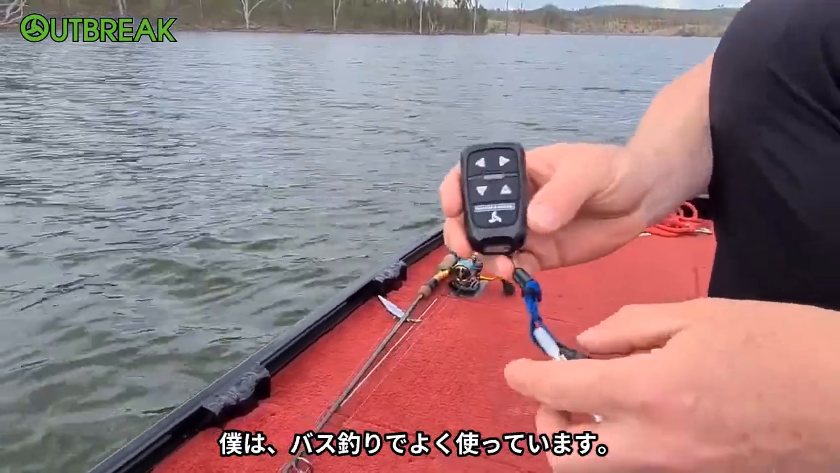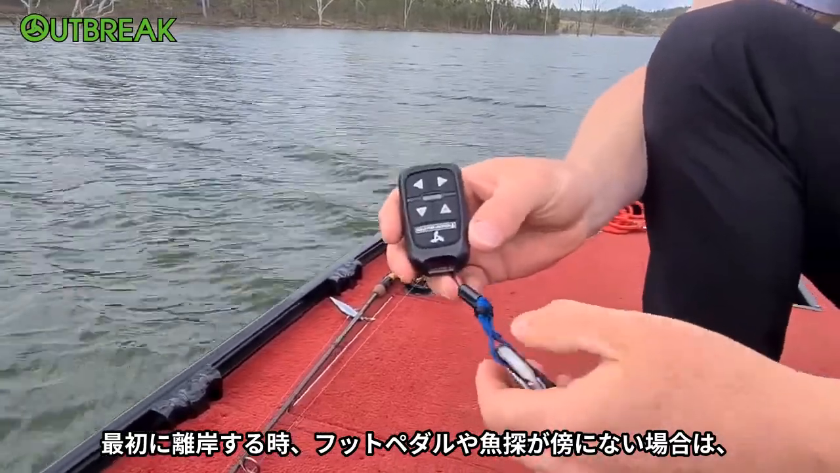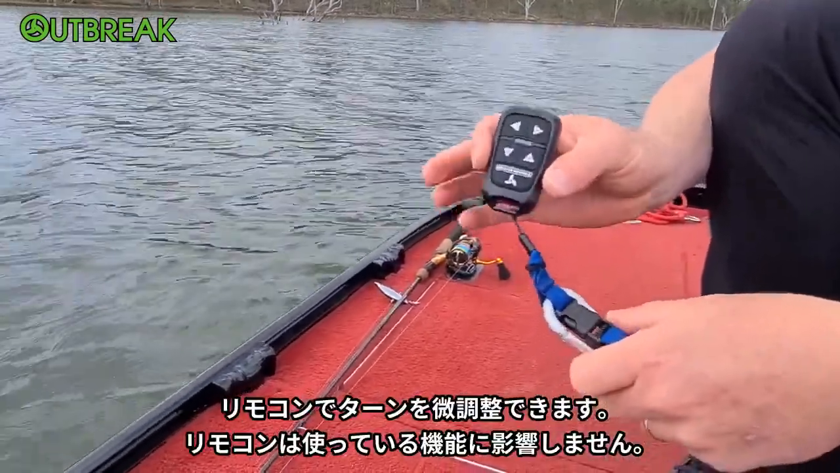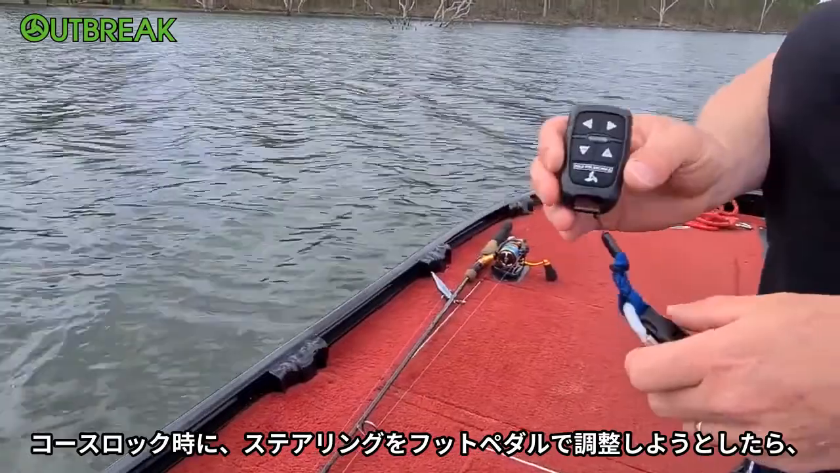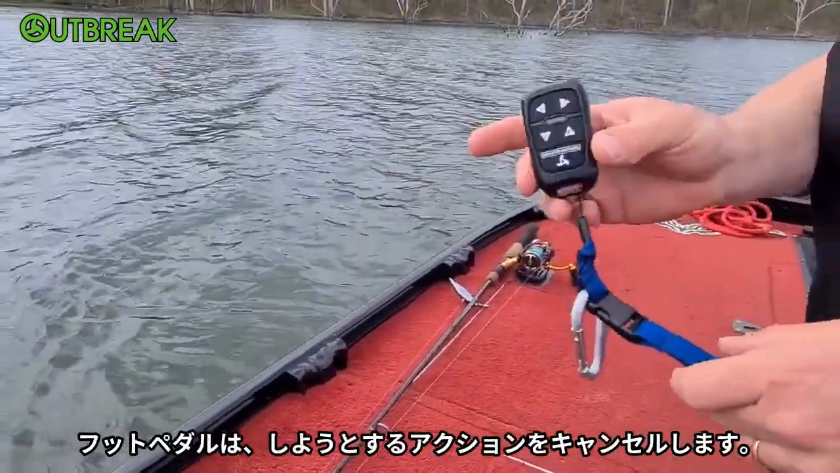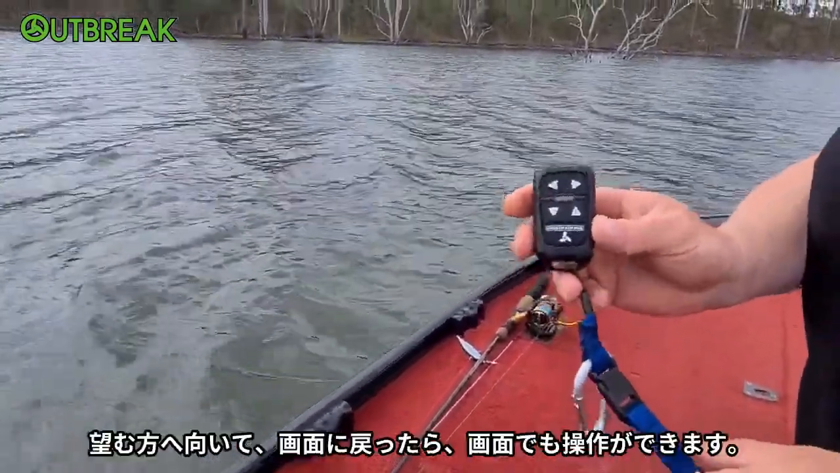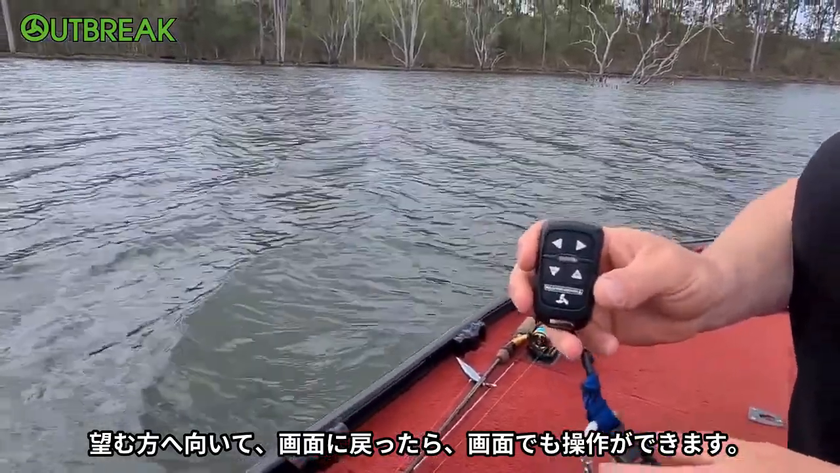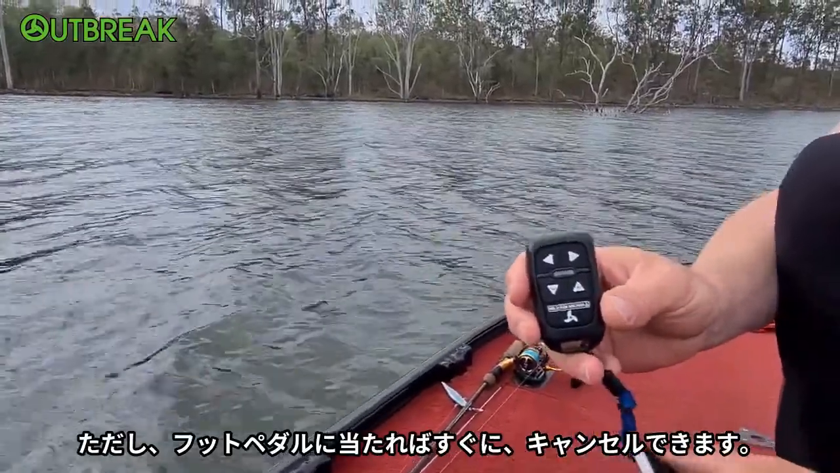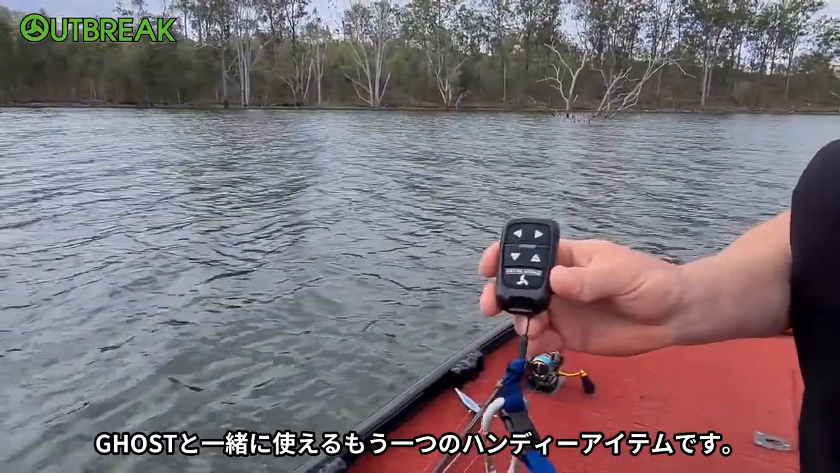I use it in the Bass Electrics a lot, just like at the beginning, like takeoff, just in case I'm not near the foot pedal or my sounder screen, and I can just tweak it with the turns and it doesn't affect the function that I'm doing. So when it's on course lock, if I was to adjust the steering with the foot pedal, it would cancel out the action that I'm doing. But with the hand remote, it won't. It will just turn as I want, and if I go back to the screen, I can turn off the screen as well, and it won't cancel what you're trying to do. But as soon as you hit that foot pedal, it'll cut out that function that you're trying to do. So just another handy little thing you can have with the Ghost.